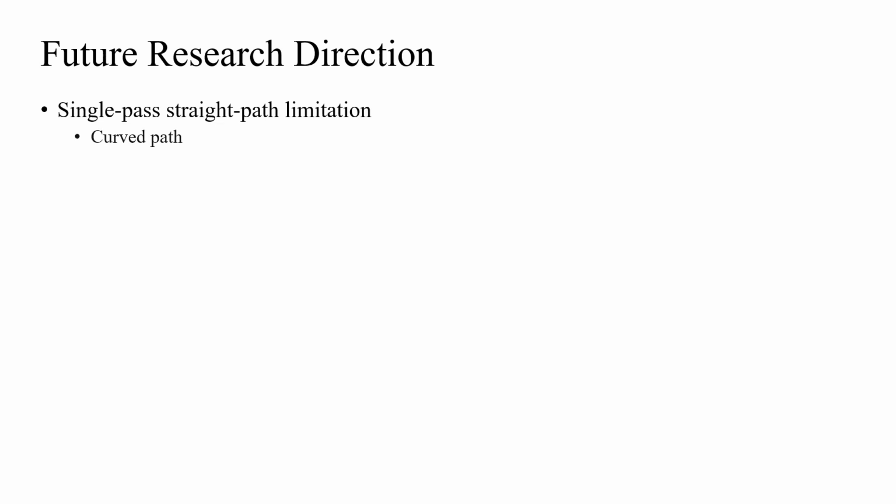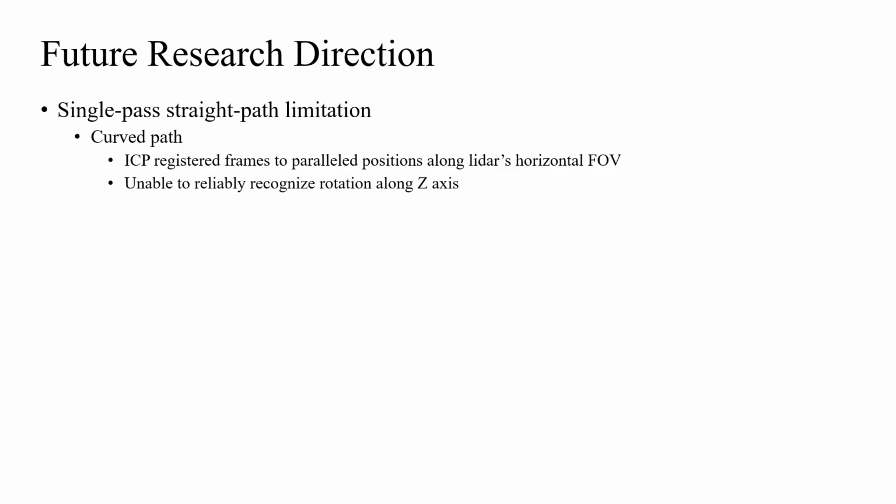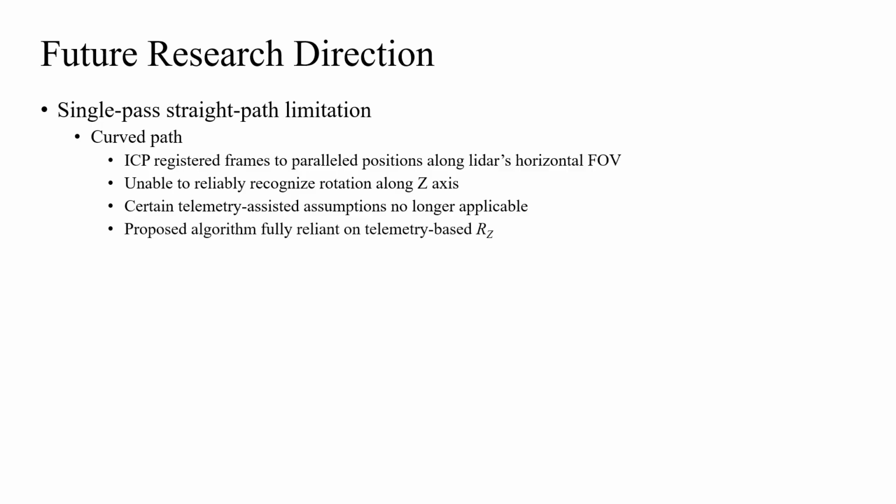For flights with curved paths, the ICP algorithm tended to register LiDAR frames to paralleled positions along LiDAR's horizontal field of view dimension and couldn't reliably recognize the rotation along Z-axis, which broke some of the key assumptions for the telemetry-assisted adjustment and made our proposed algorithm fully reliant on telemetry-based RZ. Although completely replacing the colored ICP algorithm-based RZ with telemetry-based RZ could be a potential solution, our experiments did not suggest it was superior to georeferencing.